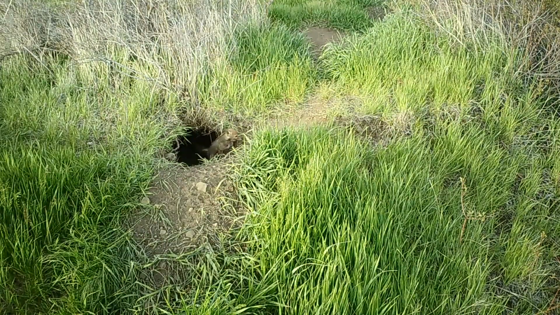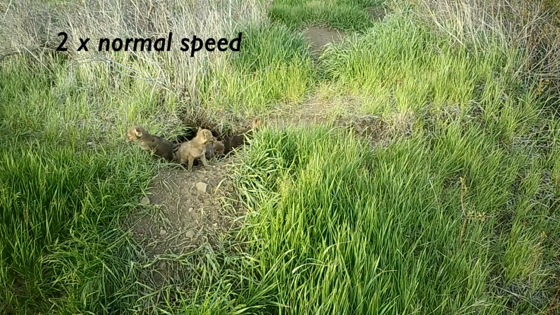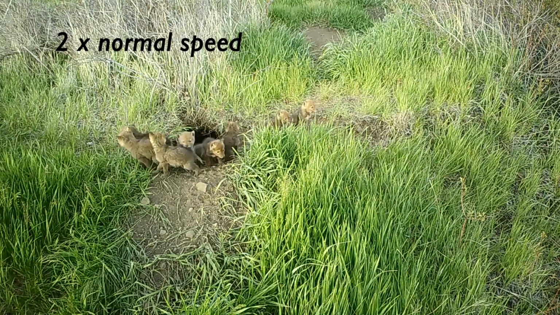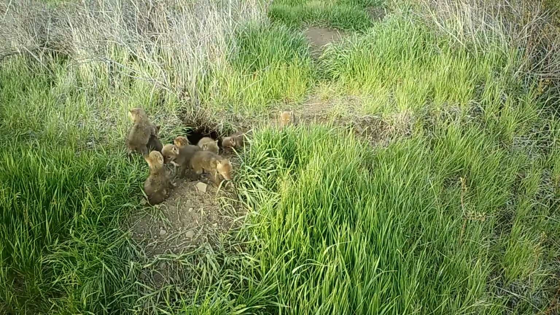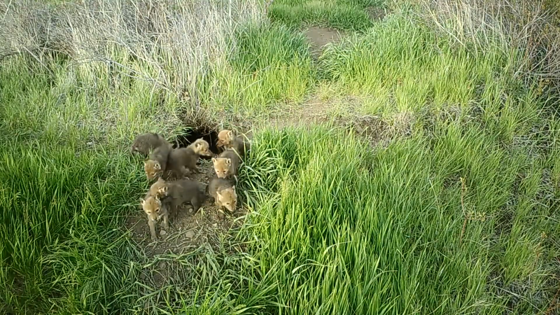By early May, the pups were leaving the den of their own accord. They were slow-moving, and they stuck together as a group. But with each passing day, they became more adventuresome. In the third week of May, they began to explore the great unknown.